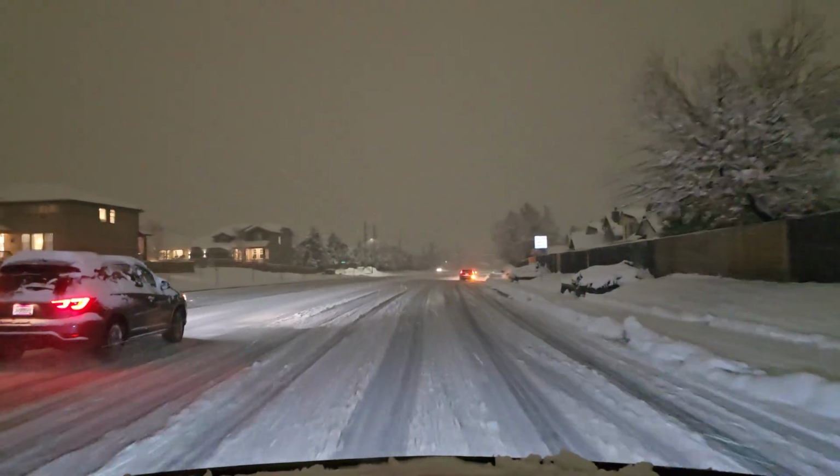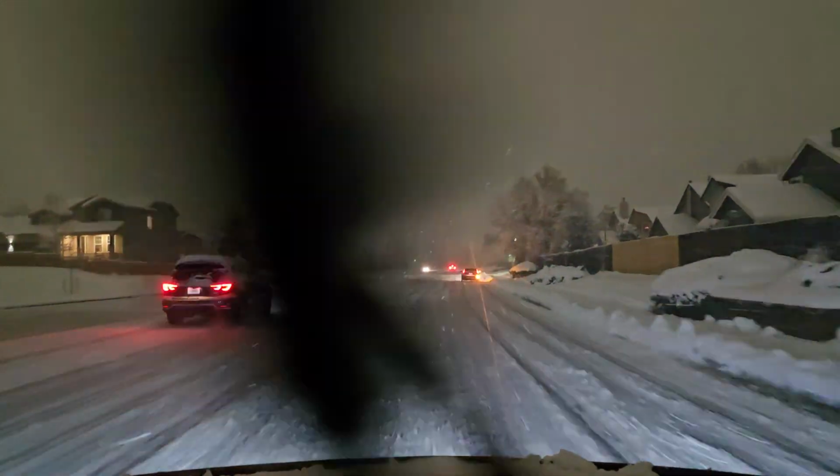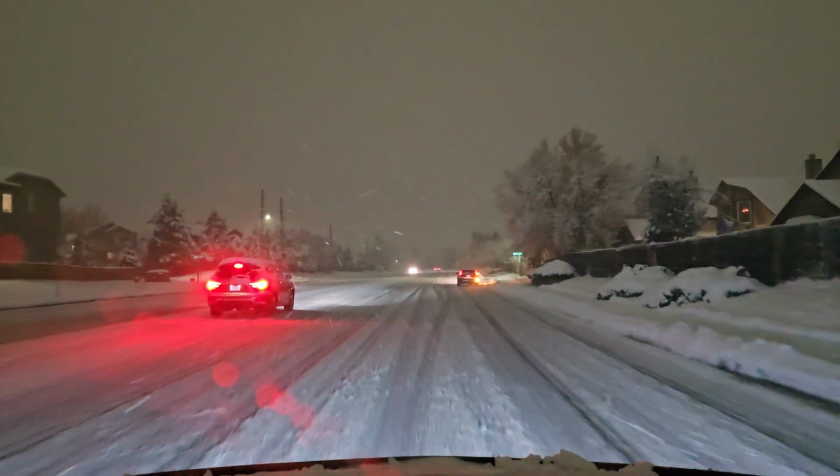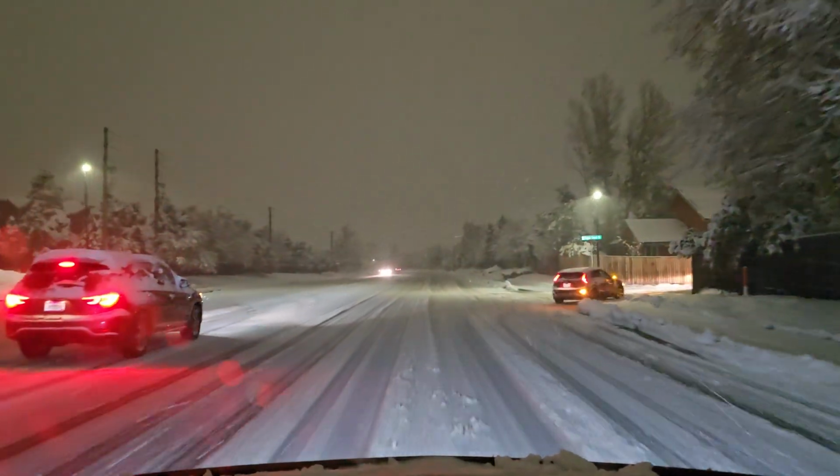I'm trying to figure out what this car is doing. Is it actually turning, or is it just riding with its blinker on? No, it's actually turning, okay. But at least they were going slow.